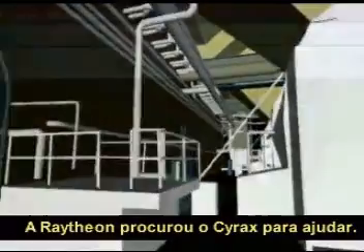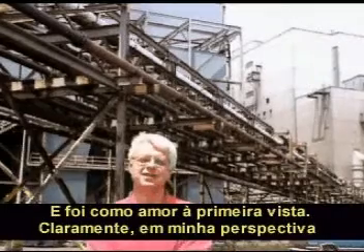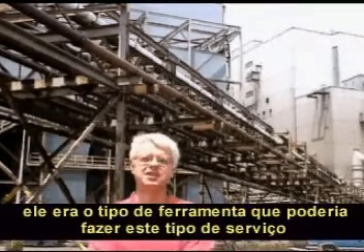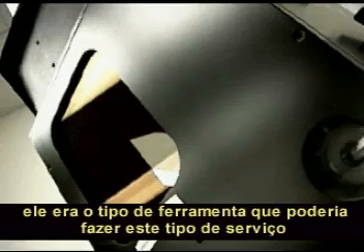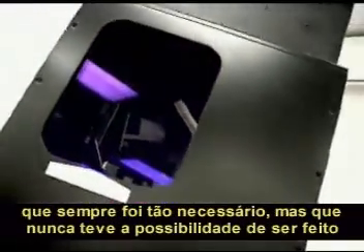Raytheon then turned to Cyrax for help. And it was love at first sight. Clearly, from my perspective, this was the kind of tool that could do the sort of thing that we always knew needed to be done, but never had the ability to do.